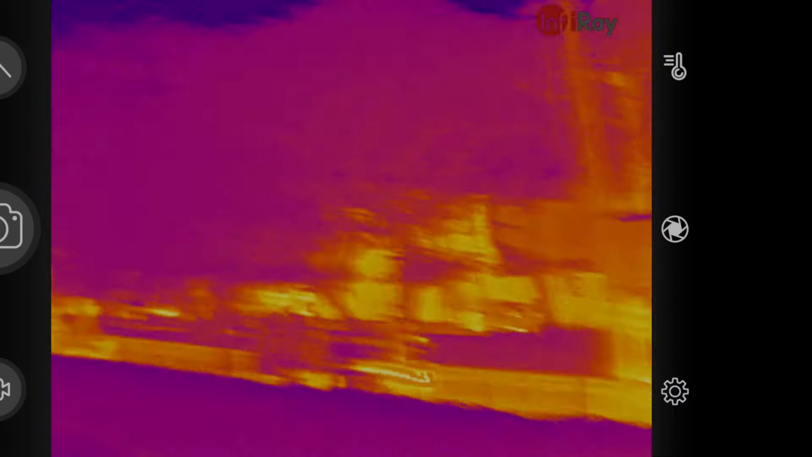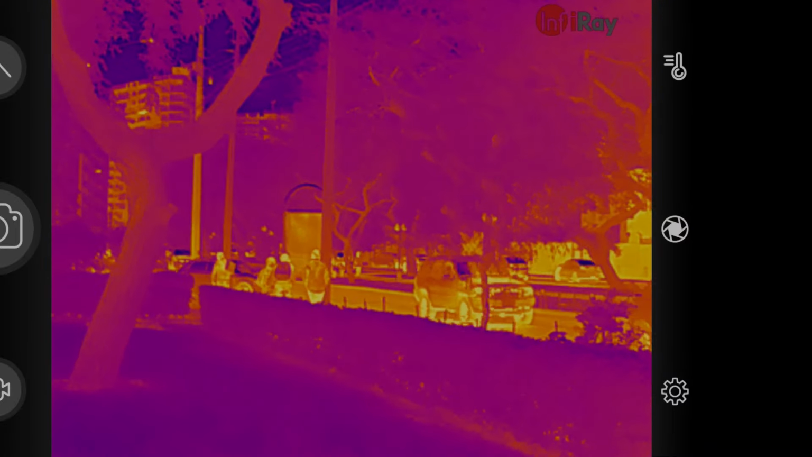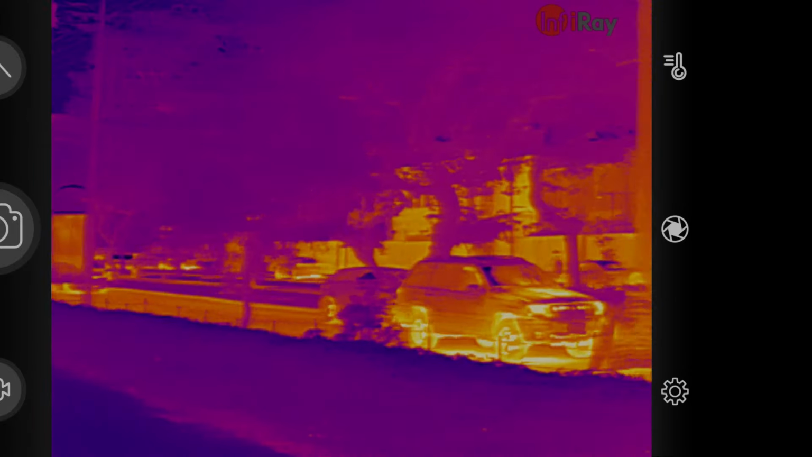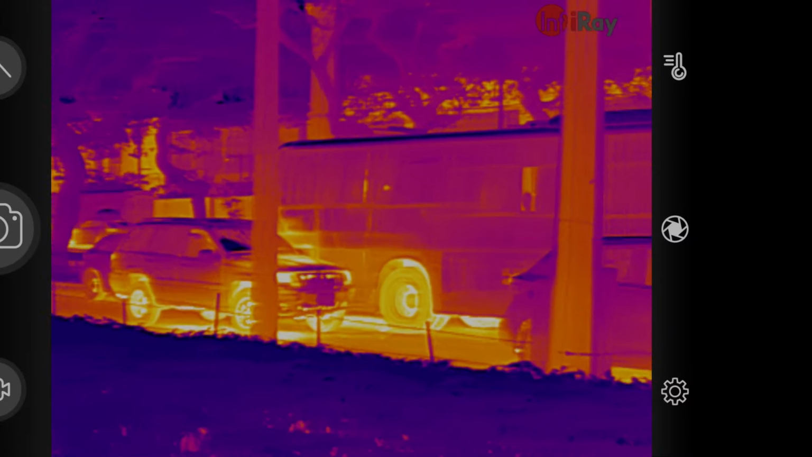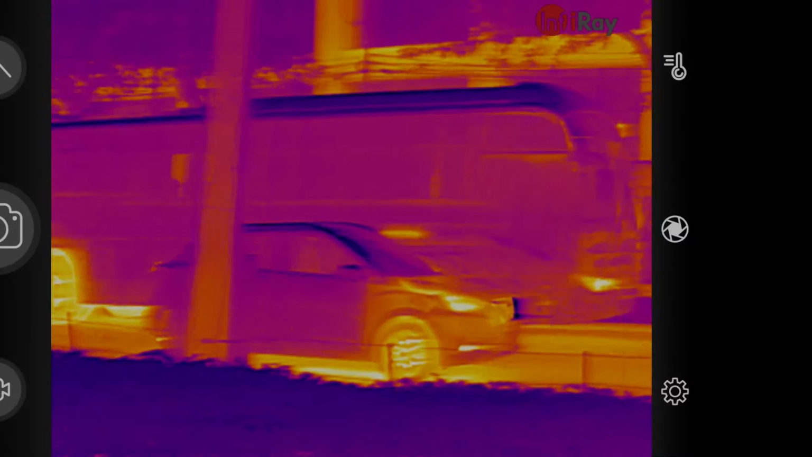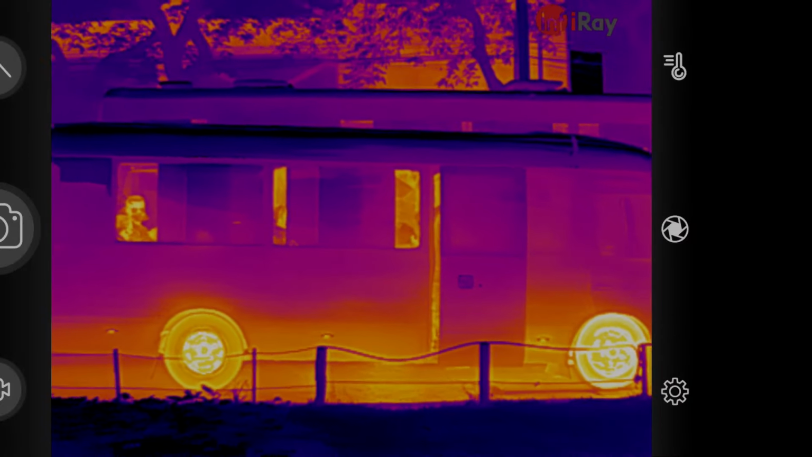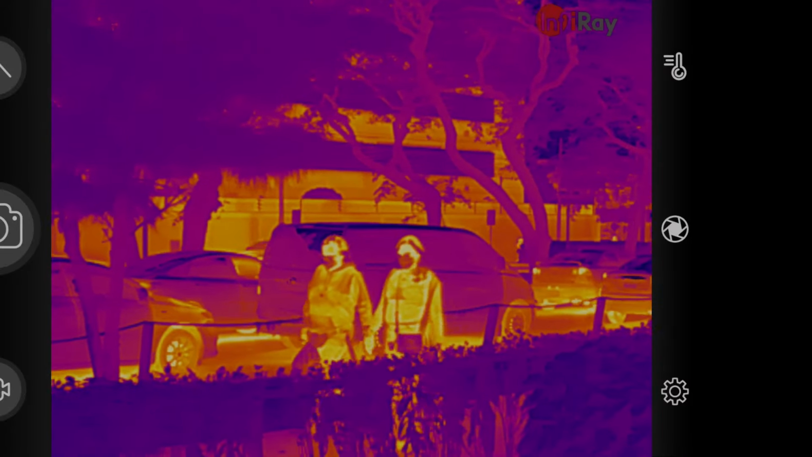This part is recorded in heavy traffic outside. You can see the cars passing, you can see the extremely nice high detail of this camera. 384 by 288 resolution gives an enormous amount of details. You can see the tires heating up from the constant braking. You can see every detail.